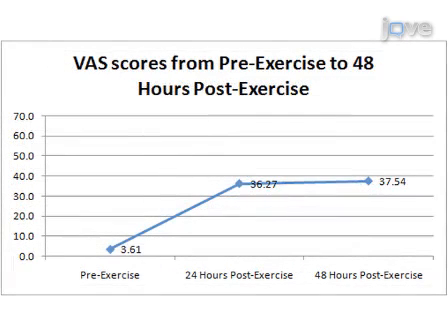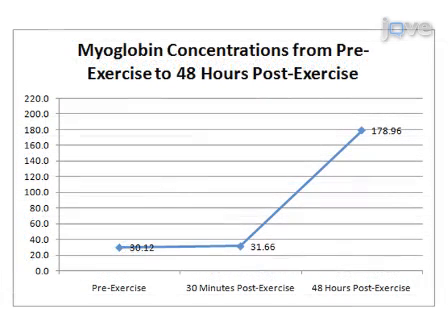Shown here are the results of the pain readings from the VAS. The reported pain of the exercised muscle had a dramatic increase on days 2 and 3. The results of the myoglobin concentration levels indicate that there was little change between the 2 myoglobin concentrations on day 1, taken pre-exercise, and 30 minutes post-exercise. But on day 3, there was a very large increase in myoglobin of 147 nanograms per milliliter of blood when compared to the first 2 concentrations on day 1.